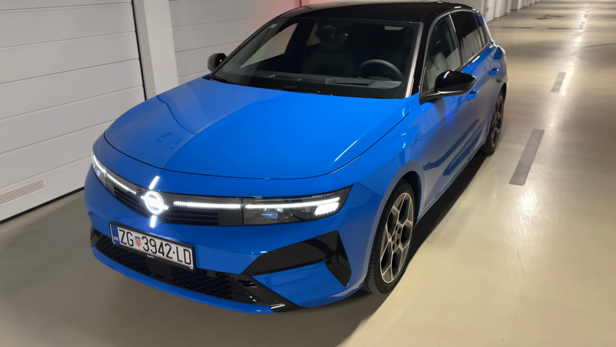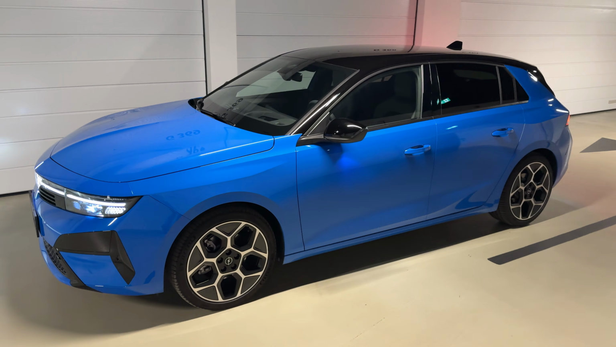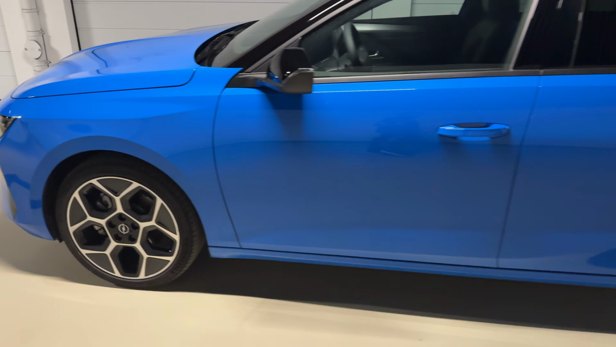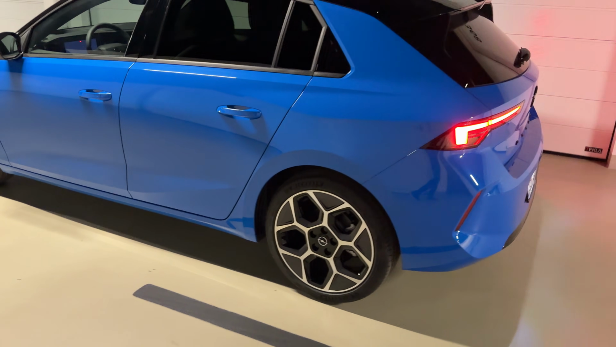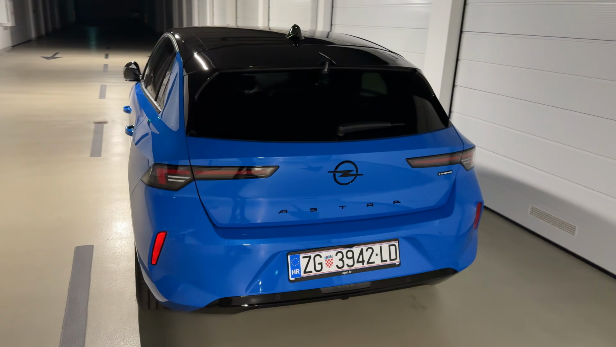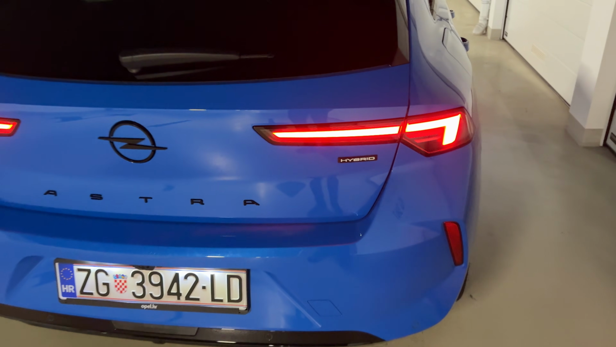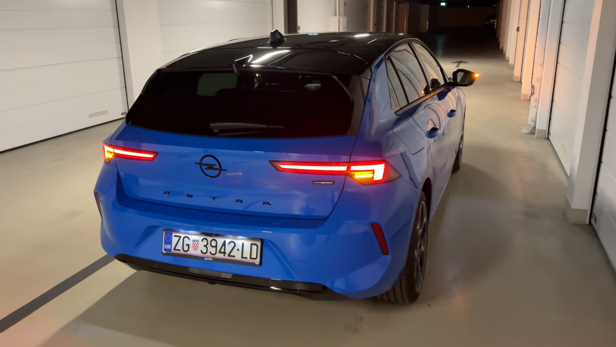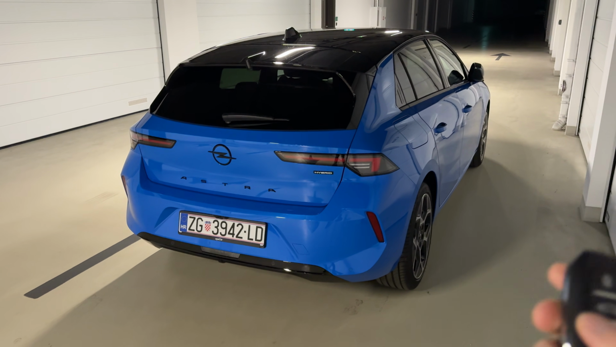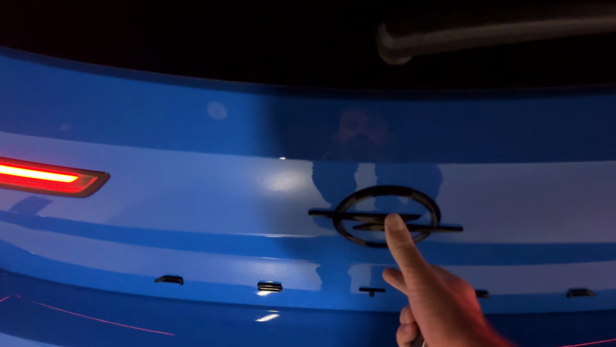INTELLI-LUX HD Matrix headlights on the model in our video. 4 meters, 37.4 centimeters is the length of the car. 18-inch wheels. And from the rear, let's take a closer look with the elegant and slim taillights. Hybrid lettering. So here we have the hybrid 145 model. And the car locks and unlocks itself depending on where you are with the key. So now I will unlock it and check out the trunk.